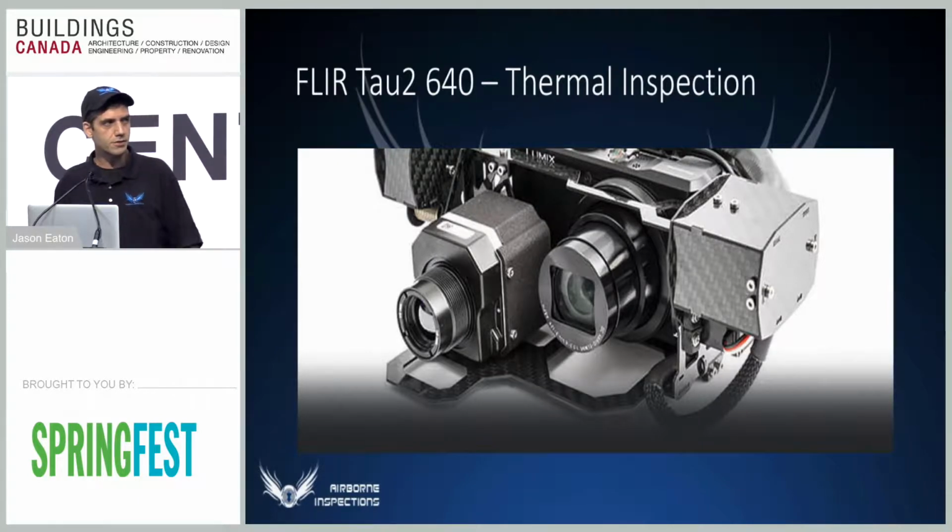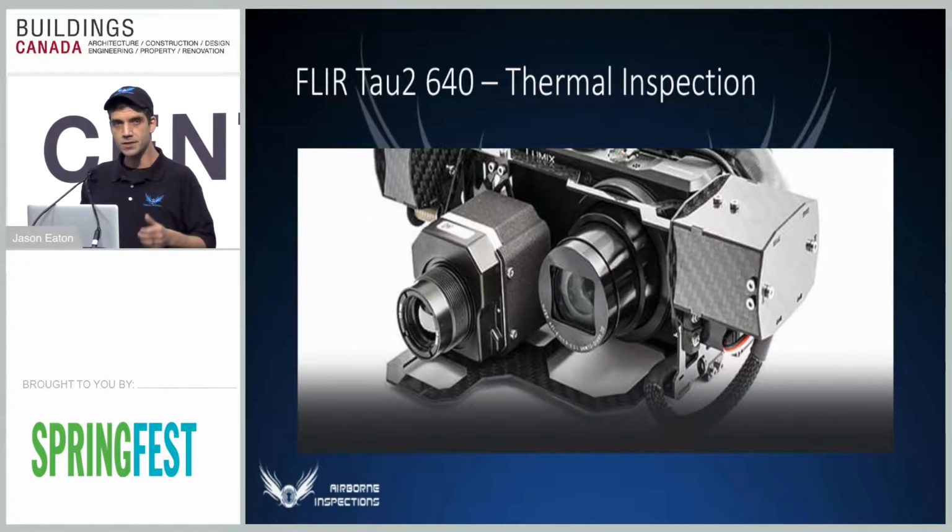The FLIR Tau 2 is industry standard in thermal inspection. And this really excites us because it gives us the advantage to get a perspective that you can't get from thermographers on the ground.